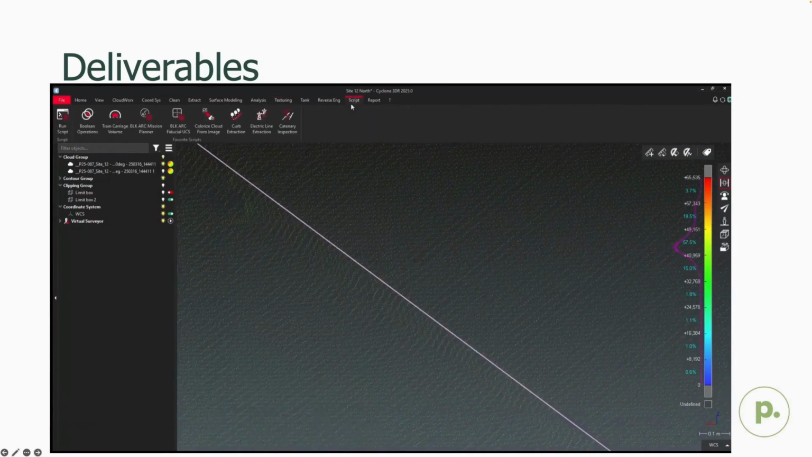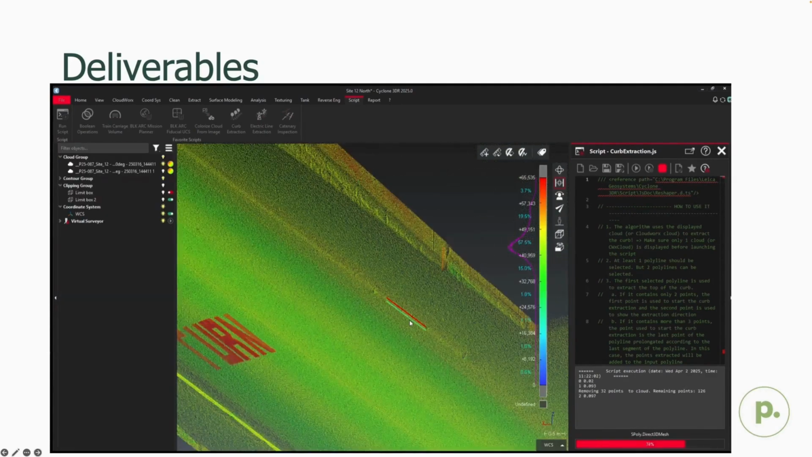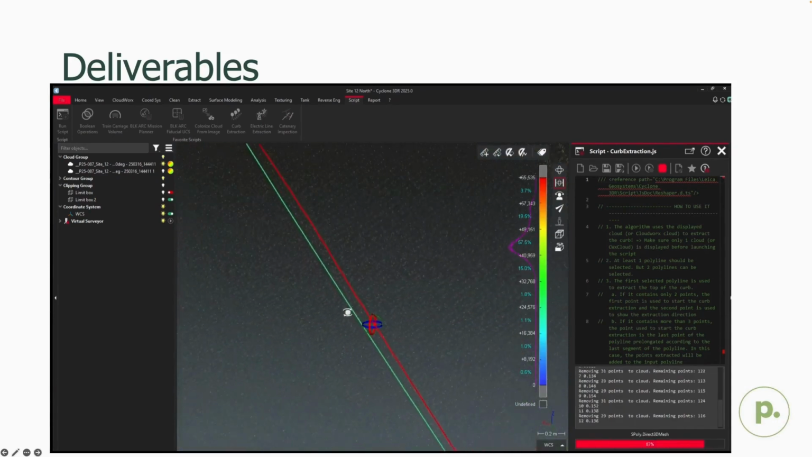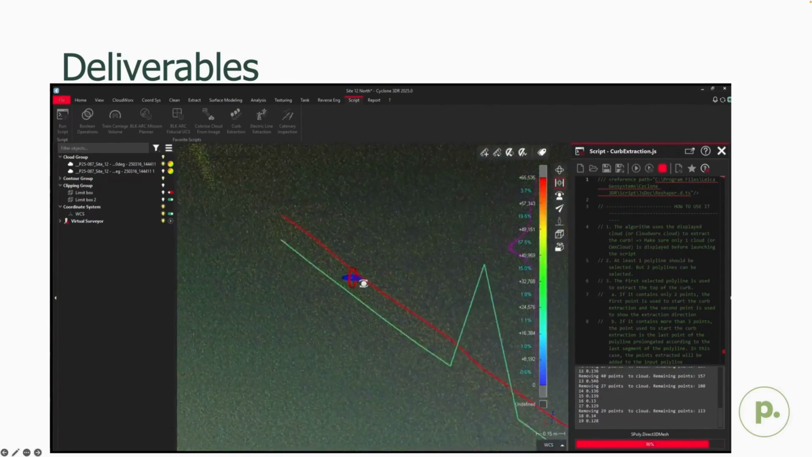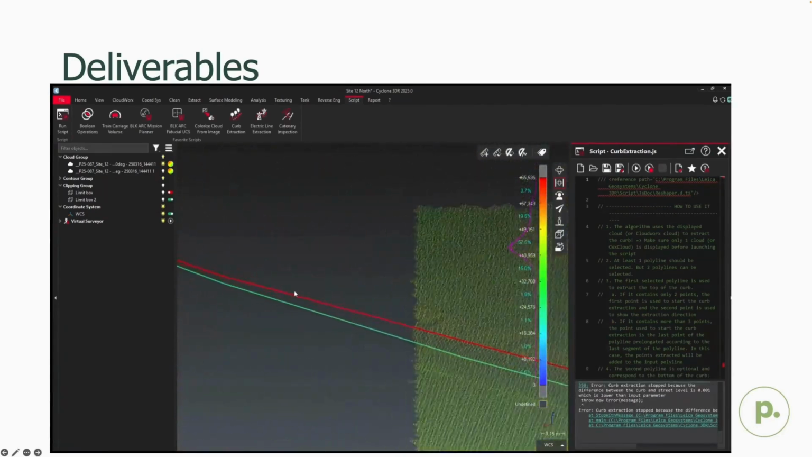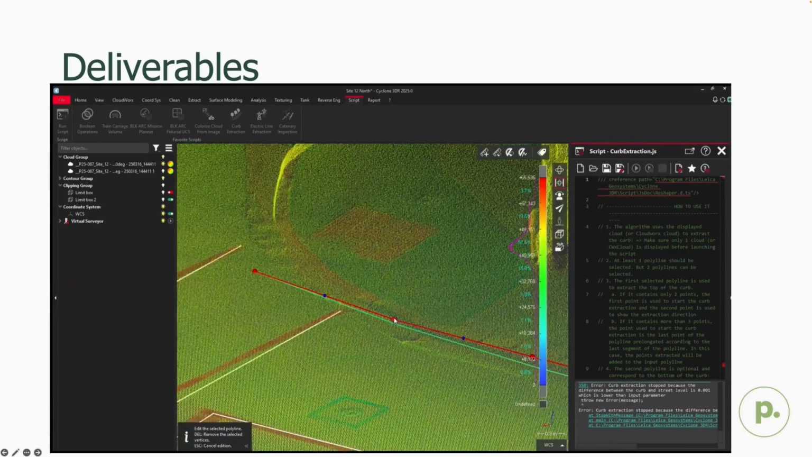Our feature extraction was completed entirely within Cyclone 3DR, and we automated as much as possible to reduce our manual workloads. The first tool we used was the automated curb extraction script, which you see in action here, and this was heavily used on this project. To use this tool, we input some basic parameters like the sampling rate and curb profiles, and then 3DR chugged along and did the best it could to extract the top and bottom of each curb.